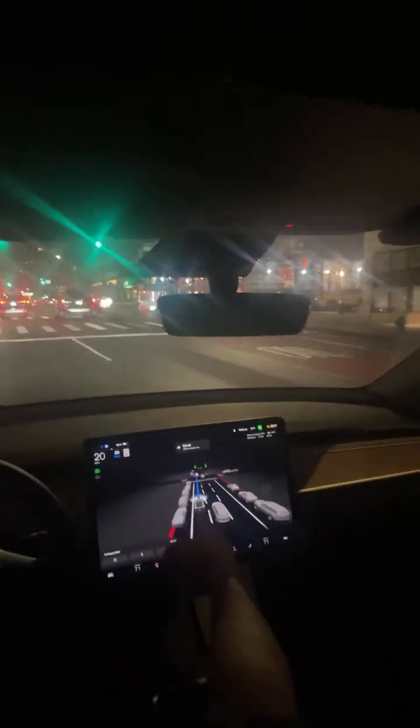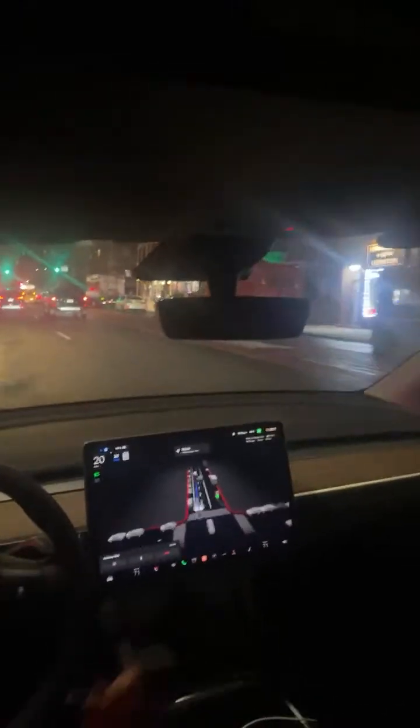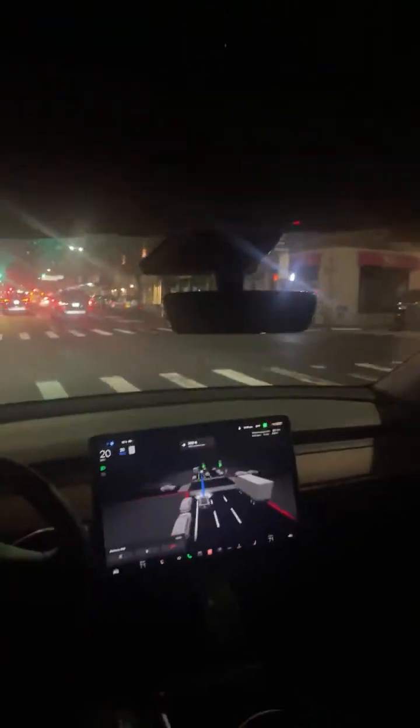And this is the color of my car, so I know we could change the color of our cars on the map, but it came with the color of my car. She's called Midnight. At least that was the paint color, so that's what we named her. Midnight is our baby here.